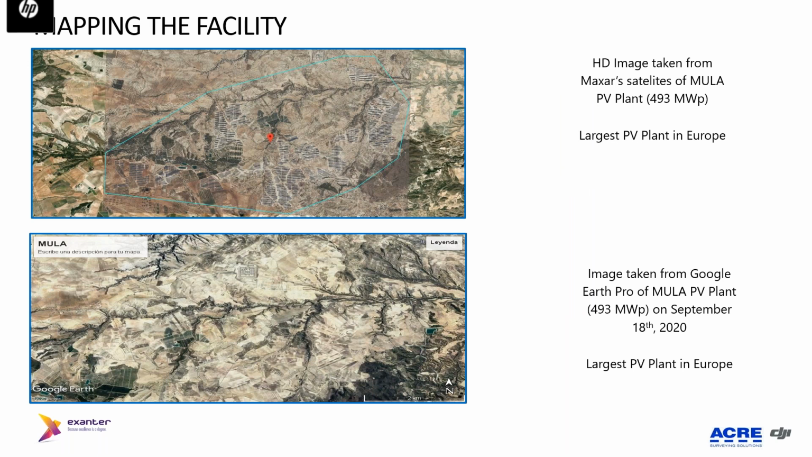As you know, if you go to a commercial tool such as Google Earth, those images are refreshed, but not as often as the images we get from ACRE. Here is an example with a client for whom we did some work on the Mula project, the largest PV plant in Europe, at 493 megawatts.